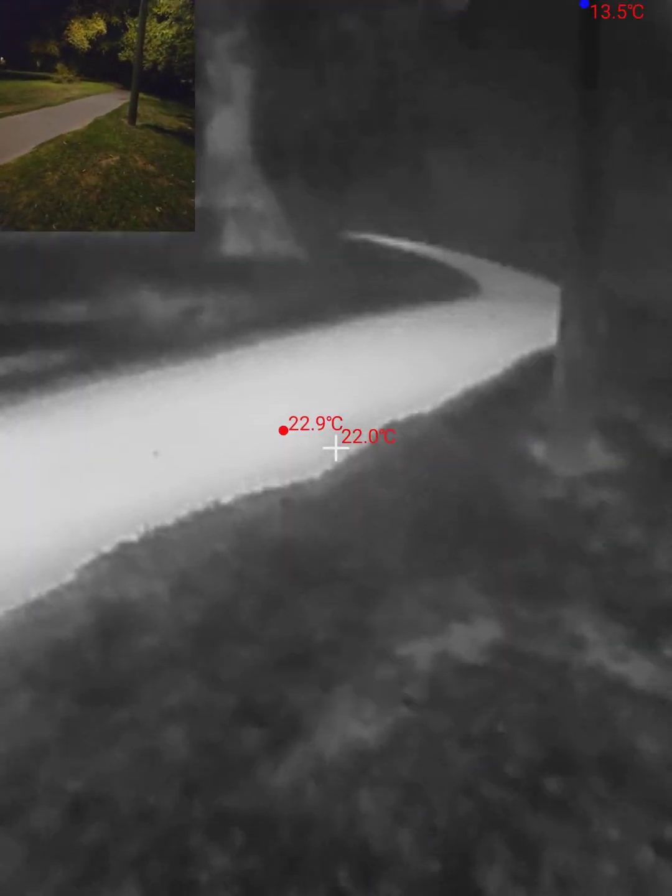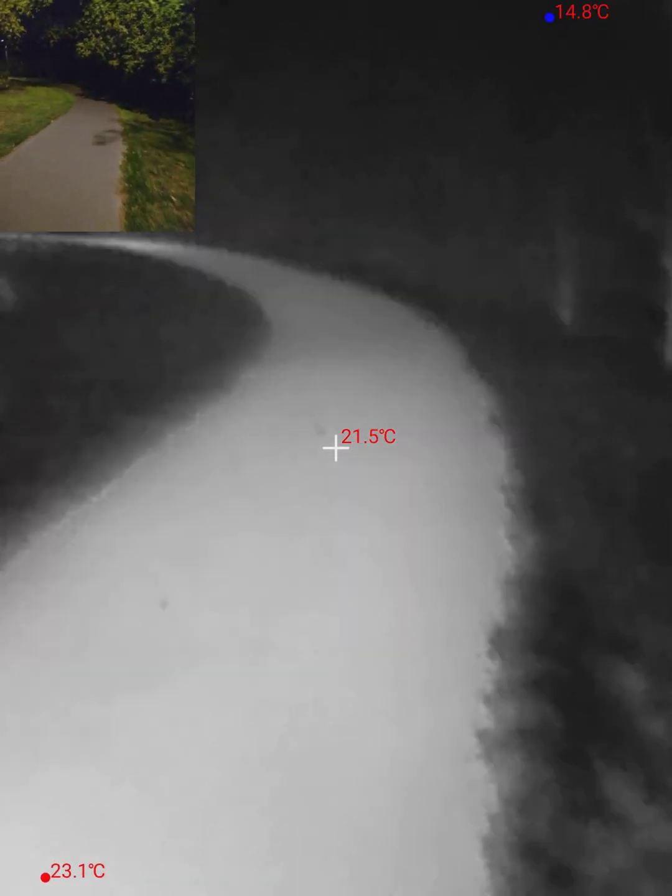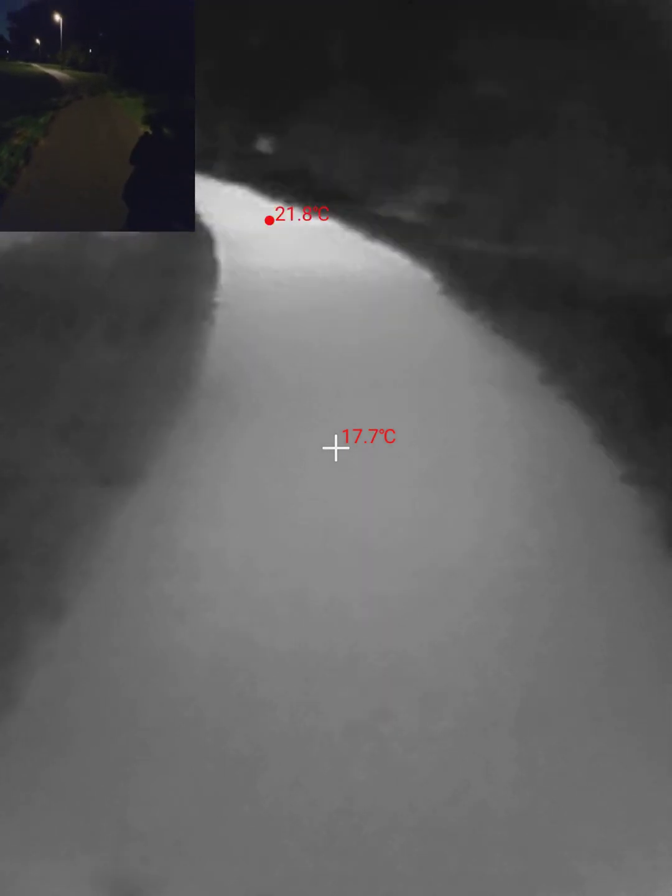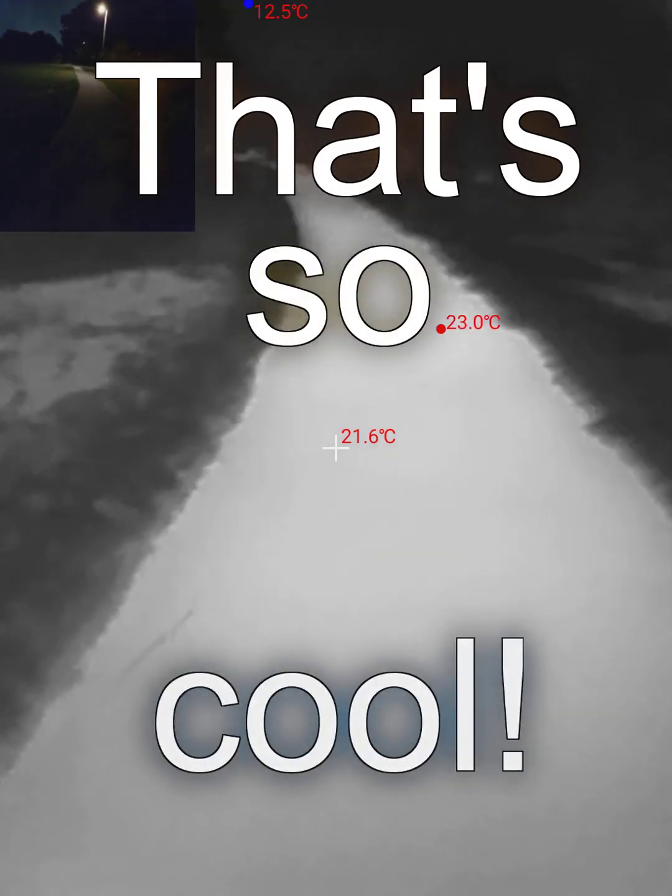I love the way the concrete path shows up compared to the grass. It's just like it's fully lit up. And even here you can see the shadow that the light produces, and yet it's so clear on the thermal camera. That's so cool.